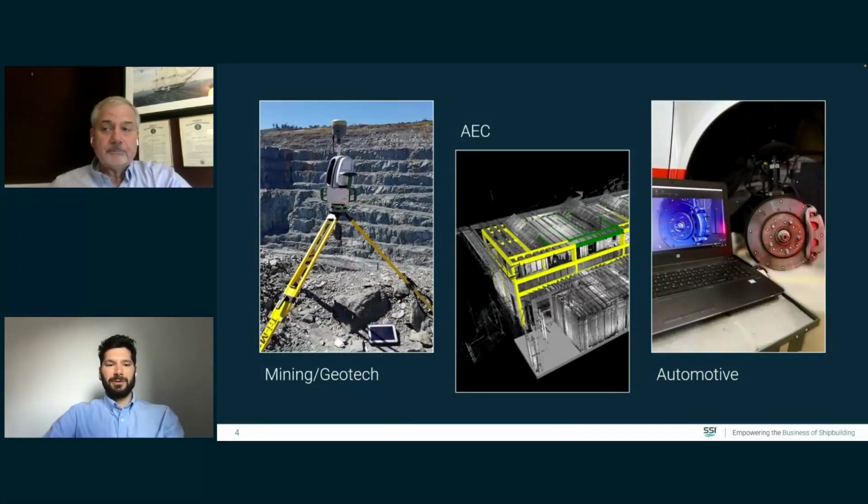But before we get into shipbuilding, I did want to set the stage a little bit about what's going on in the world of reality capture and laser scanning. So mining and geotech, quite large scale. You see laser scanning being used there, but there's not as much need for complex geometry, and there's a lot less interaction between elements, so to say.